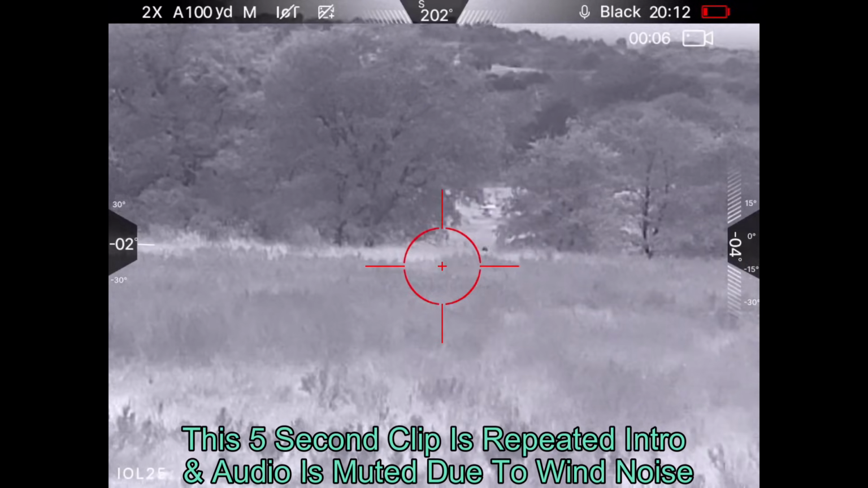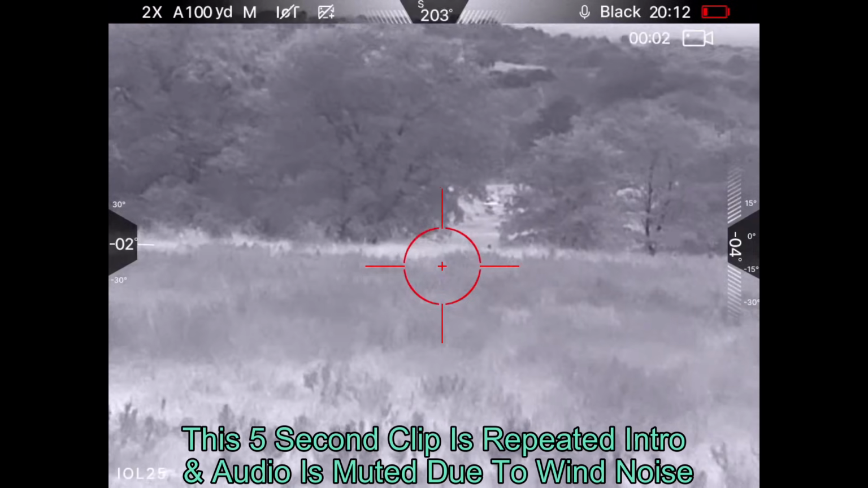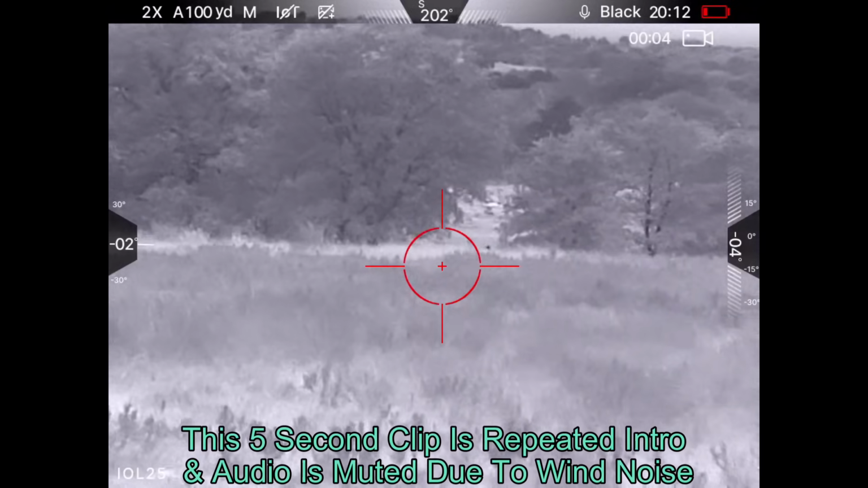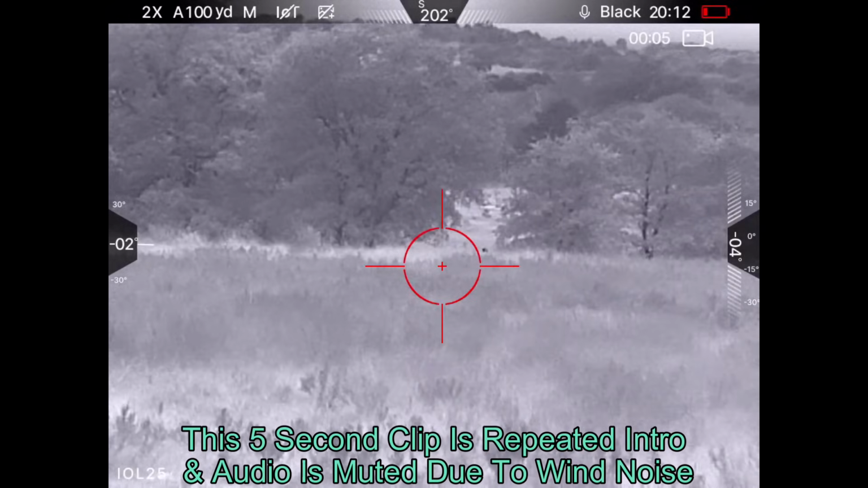I just have to believe that it looks enough like a hog to make an advance down the hill to get a better view of it in order to determine whether it's actually a hog, or maybe it's something like a deer, or maybe even a calf. That's what we'll see after I move down the hill.